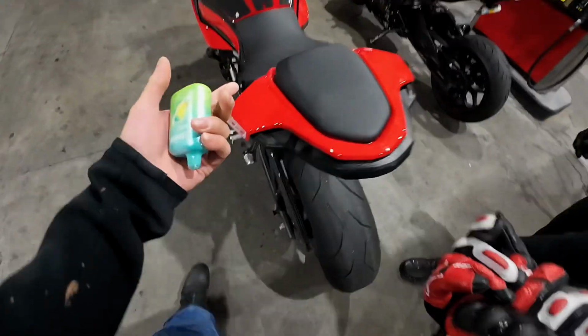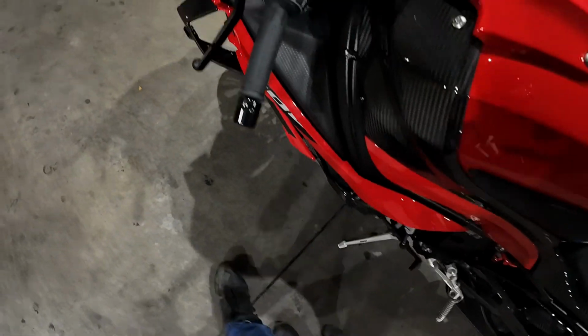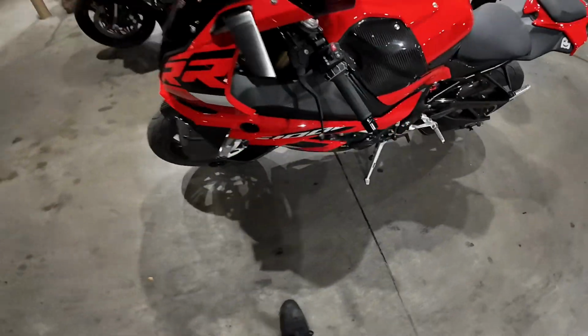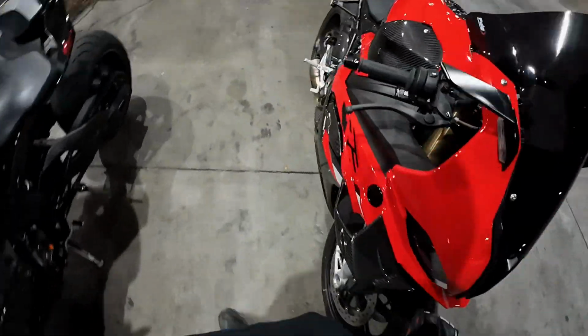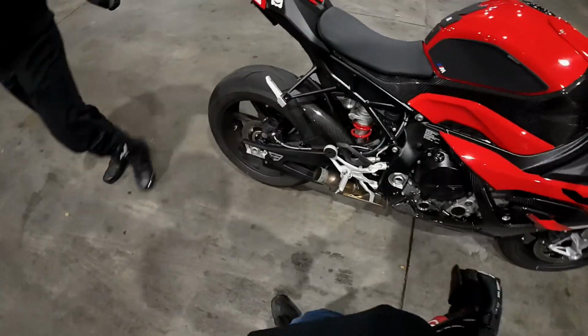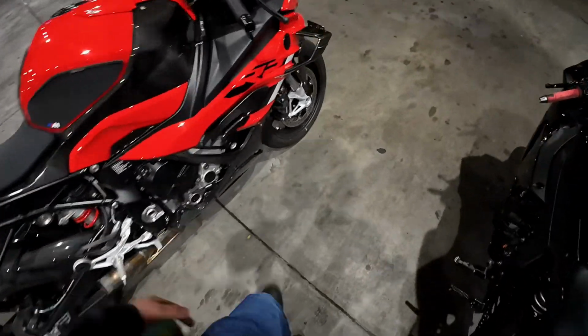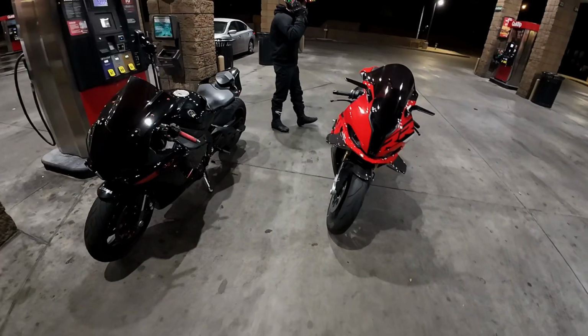Look at this boy. He got all carbon on his bike. Look at this nasty boy. He's about to have carbon dash panels, carbon winglets. Jesus Christ, this guy got carbon gills on the side, carbon underbelly, bro. This guy's crazy. Oh yeah, don't look at that. Shh. We'll blur it out. Yeah. Take a look at the beast, babies.